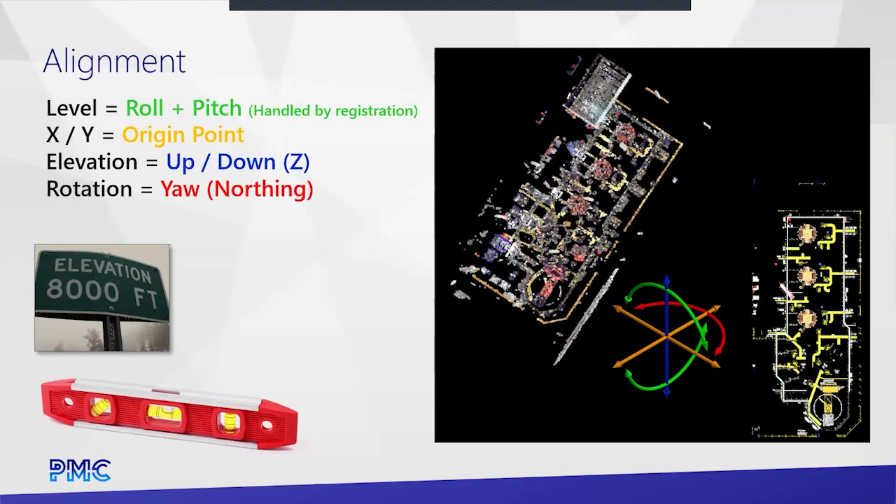In general, the roll and pitch or levelness of the scan, that should all be handled by the scanner and the registration software. It's not something you should get necessarily involved in, but you will need to establish the origin point, the elevation, right? So on a lot of architecture work, that's going to be positive 100 to the main floor you walk in onto. And then the rotation, right? Which way is going to be north?